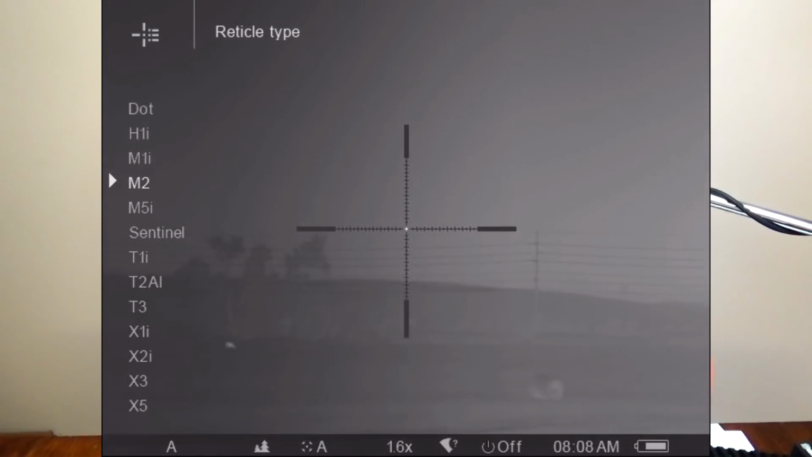But if I had to ask any questions, I'd like them to more clearly define what they have going on in terms of instructions when you're talking about the reticles. And I think that digitally, there's no reason they couldn't, maybe on a future model or a future generation of this kind of scope, digitally have a first focal plane option, because it'd be very easy to implement in there because it's all digital display anyways.